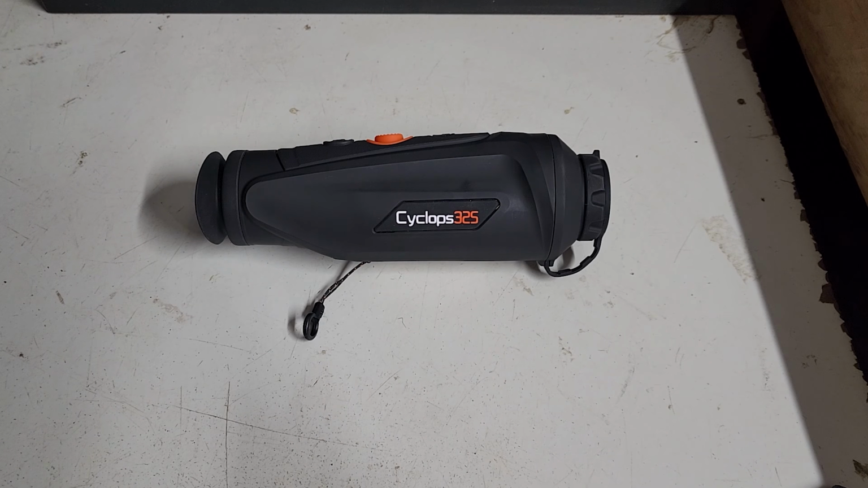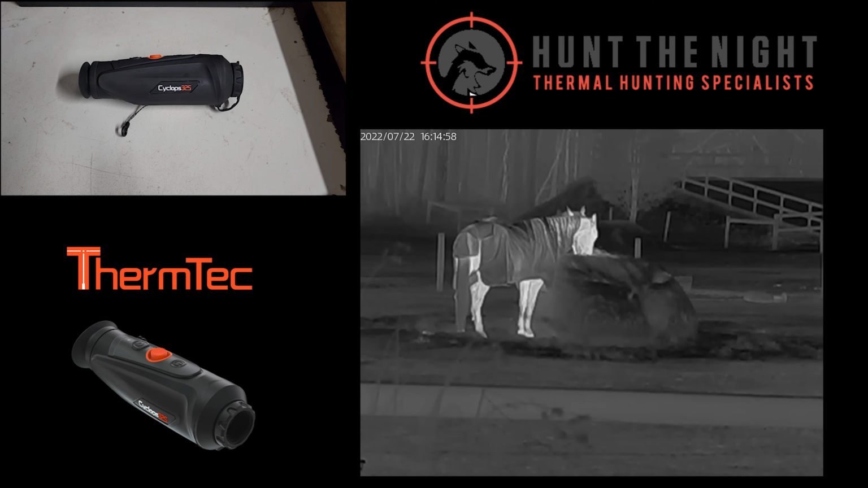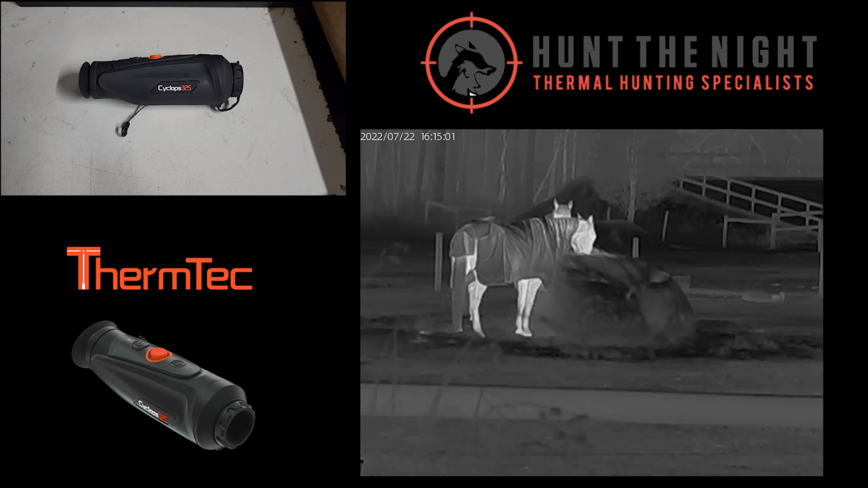Now, there's a couple of things that I really, really like about this image. The color palettes. The color palettes are extremely useful.